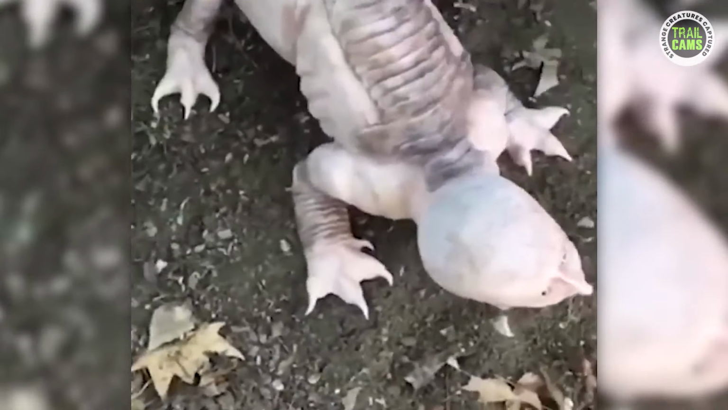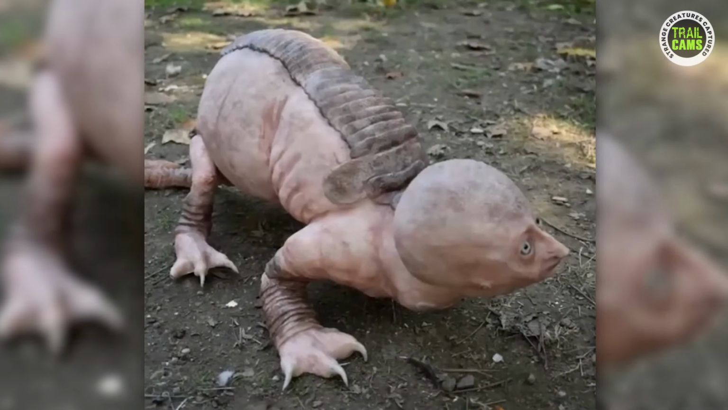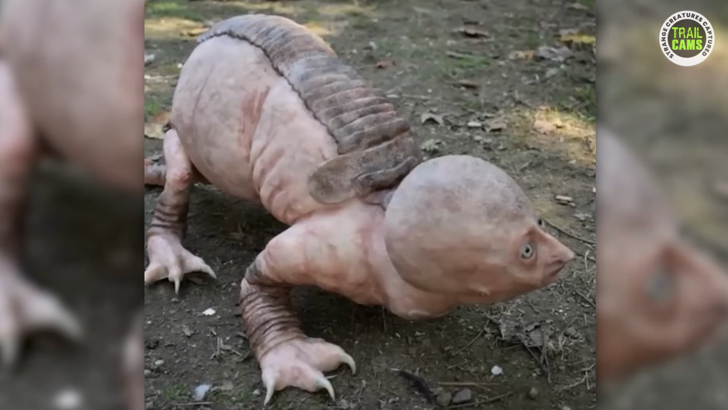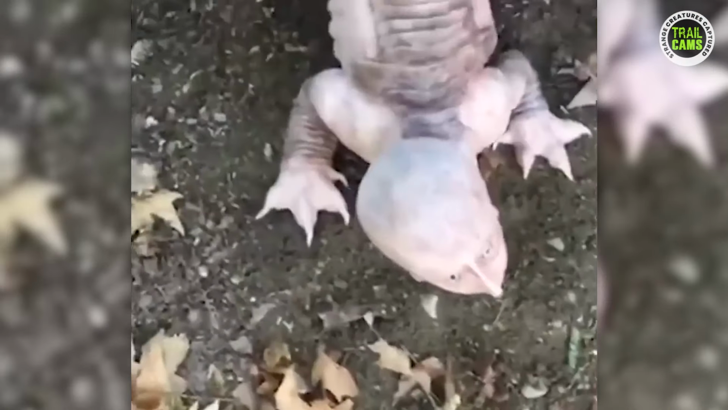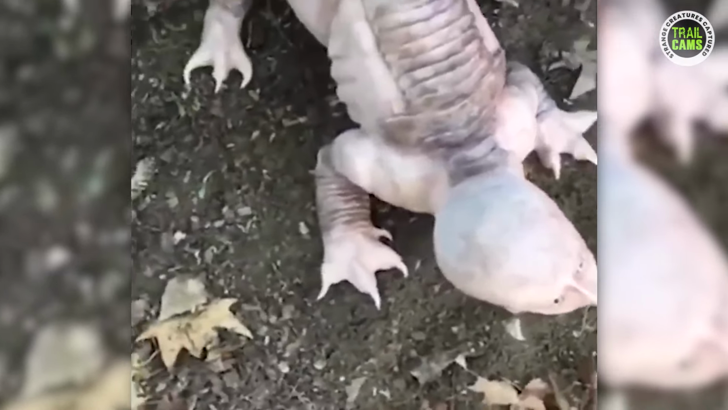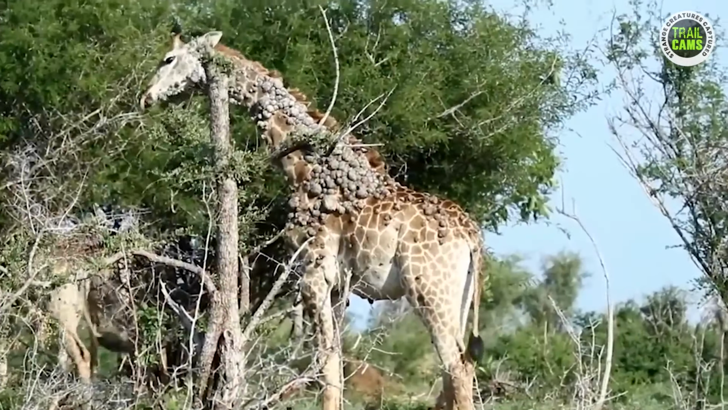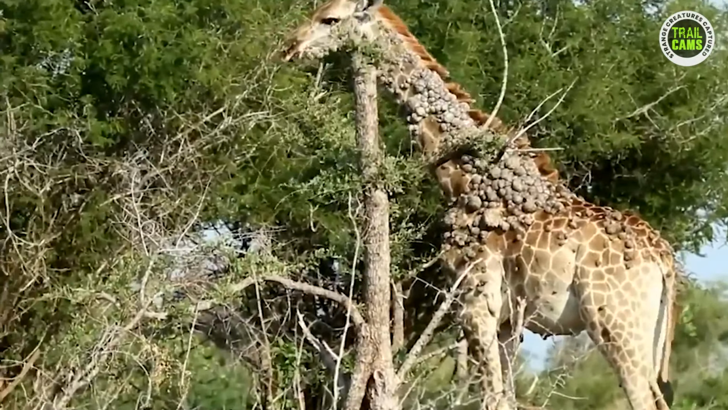The mere sight of this creature sends shivers down the spine of anyone who gazes upon it. It possesses an aura of terror, as no one could determine whether it poses a threat or not. Its eerie presence has captivated the imagination of many, giving rise to endless speculations and hair-raising theories. Is it a mythical creature from a forgotten legend? Or perhaps an otherworldly being from a parallel dimension? No one knows. A man captured this giraffe with an unusual number of lumps.